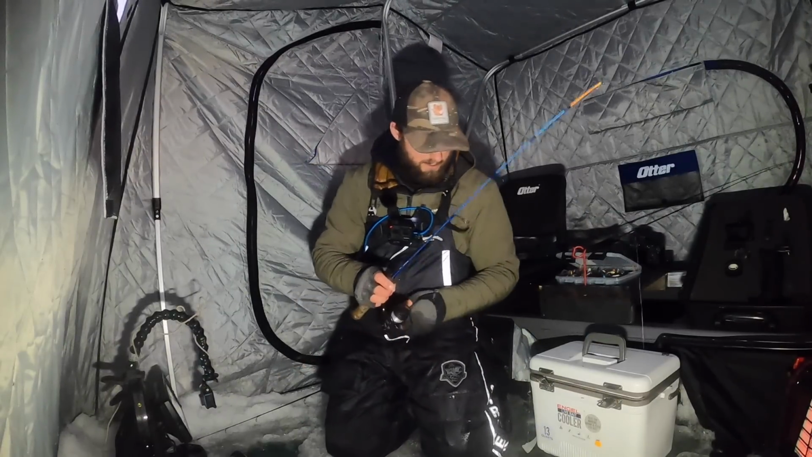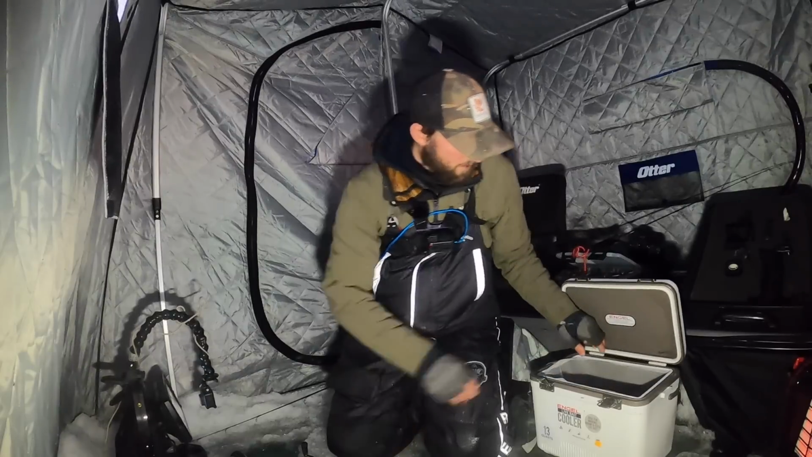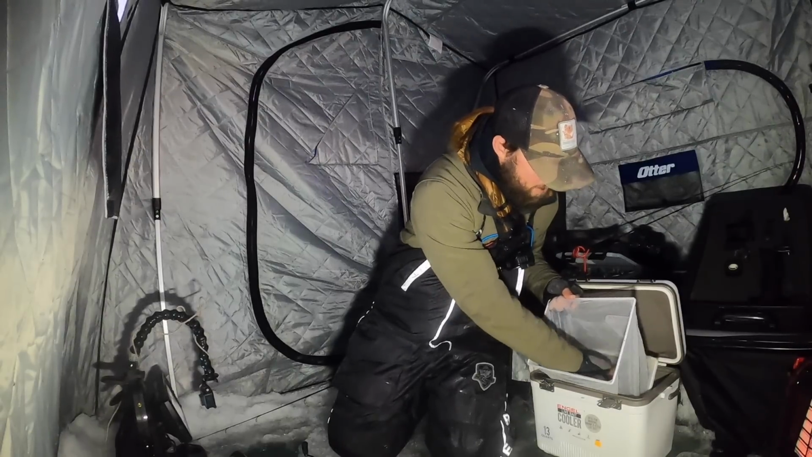I'm gonna bait the dead stick up here as long as I'm already down here getting my hands wet. And in 8 feet of water, he absolutely shot up and plowed that thing.